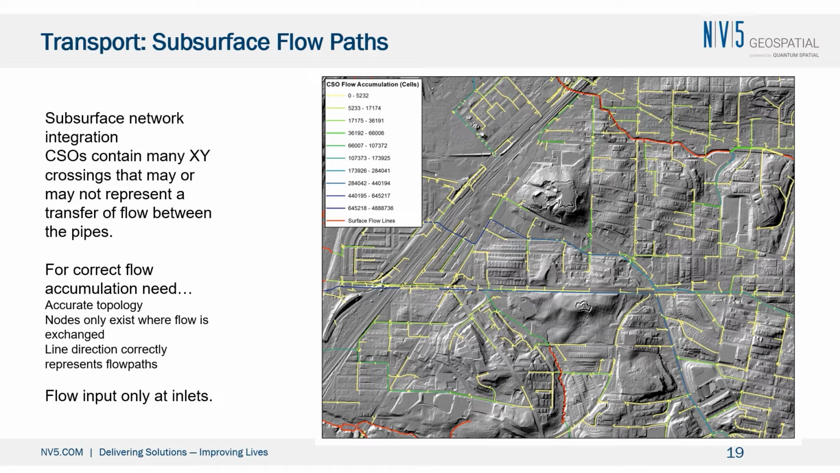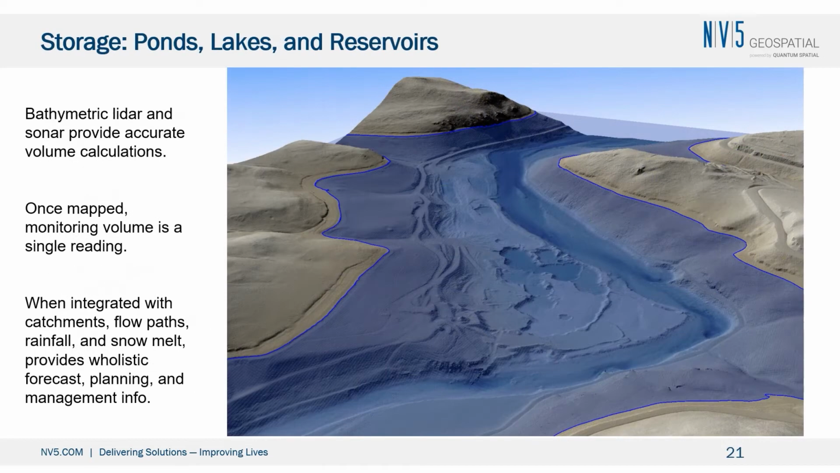But if it's well mapped, we can create a nice integrated picture of when water goes underground, where it comes out, and even generate sewer sheds or basins, again, an allocation of that water from surface to the ground strictly based on the network and the terrain.